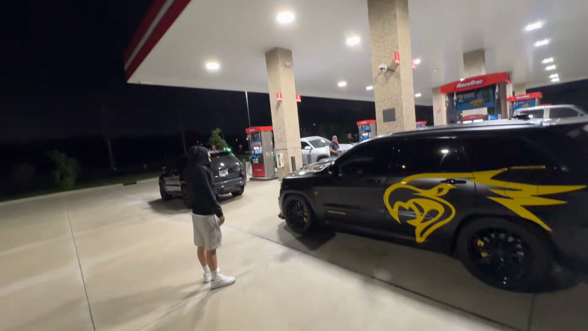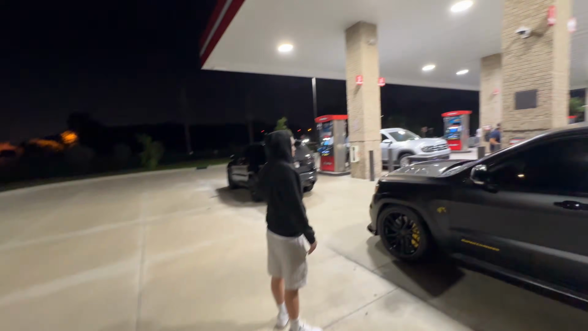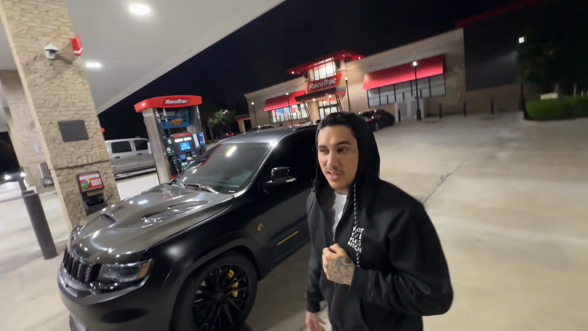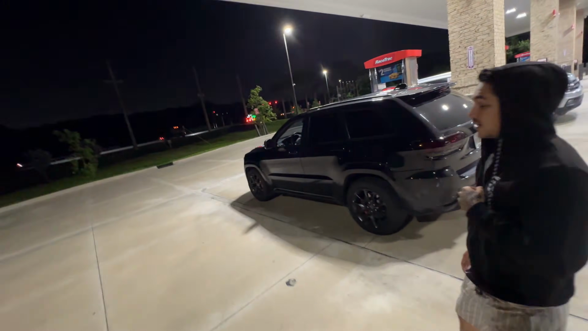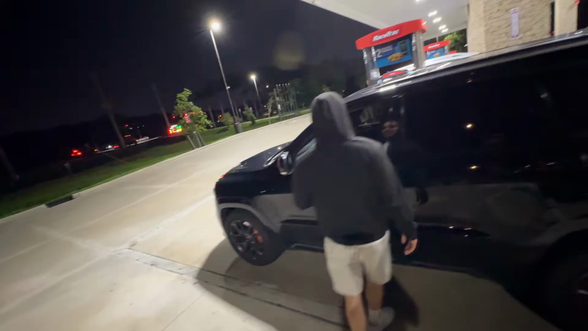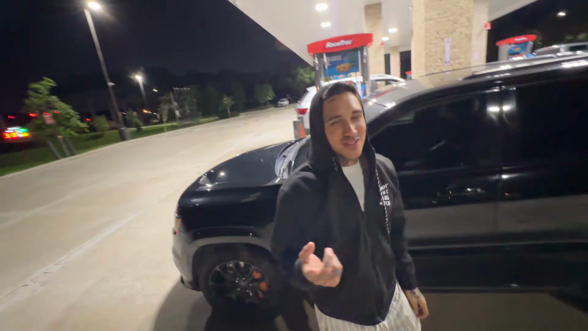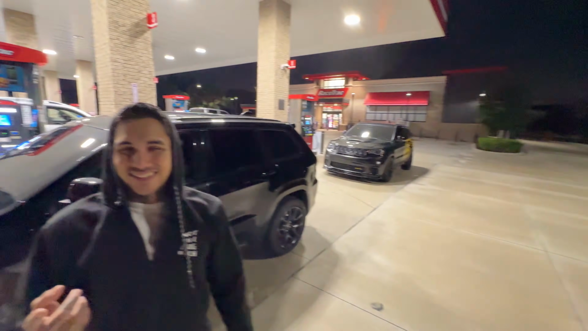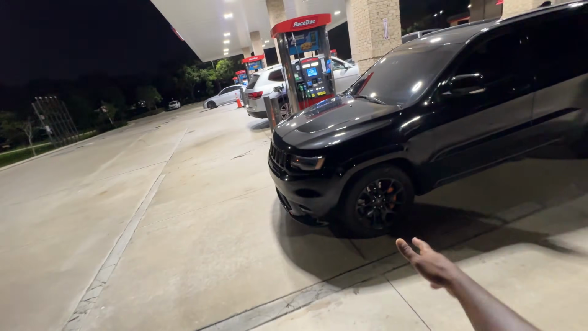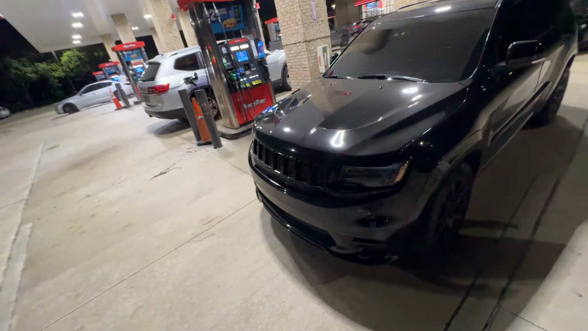Switch whips up. So we got a Trackhawk and we got an SRT Jeep. So what's up with this SRT Jeep, bro? SRT Jeep will hawk down that Hawk any day. You think so? Easy, bro. I don't know, man. Oh, the second that camera was turned off, you were saying otherwise. We gonna have to see, bro. I was saying it doesn't look like anything special.